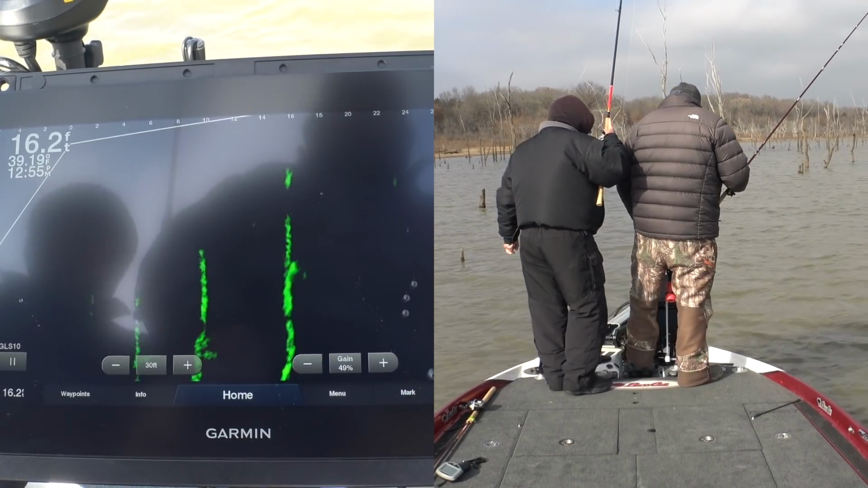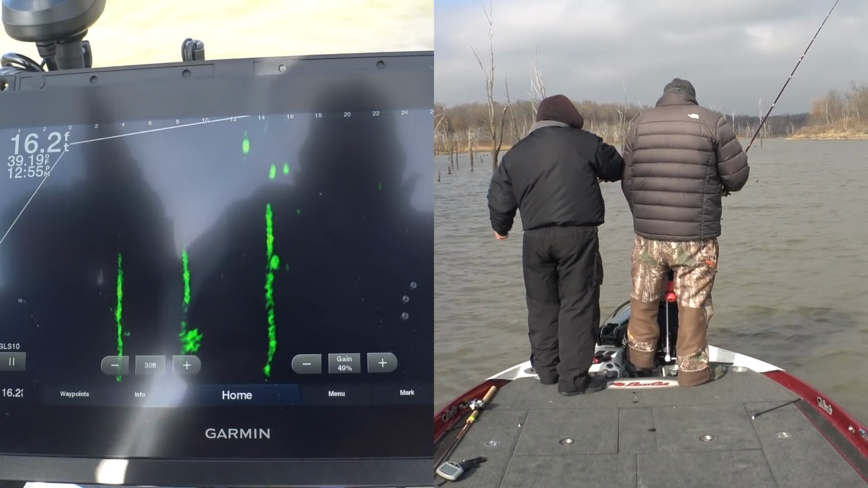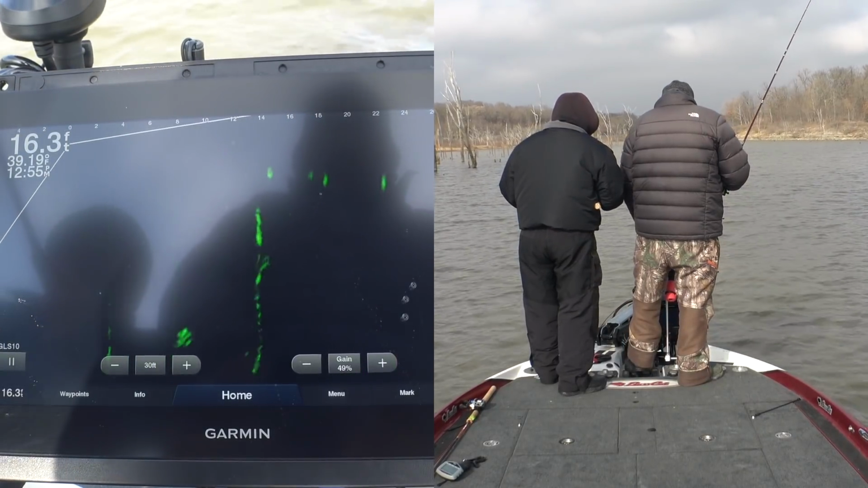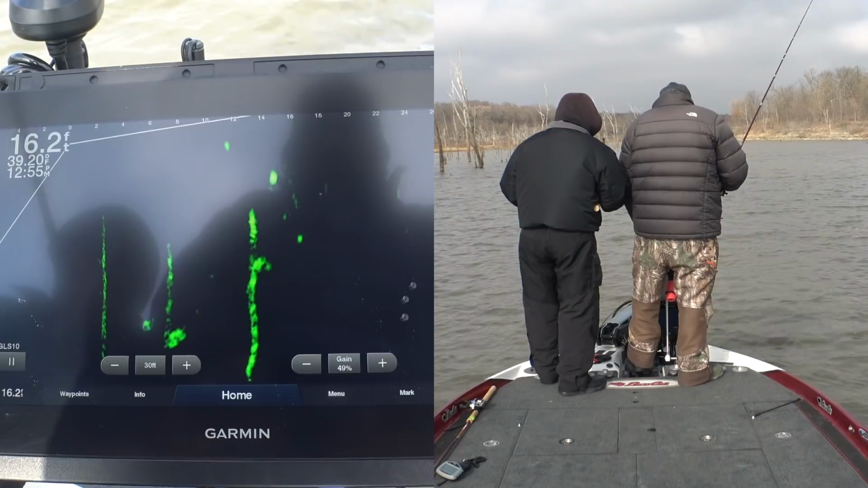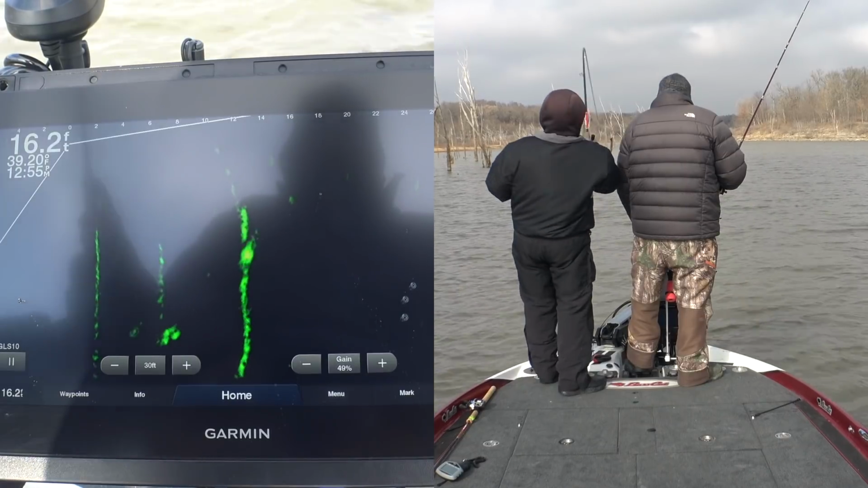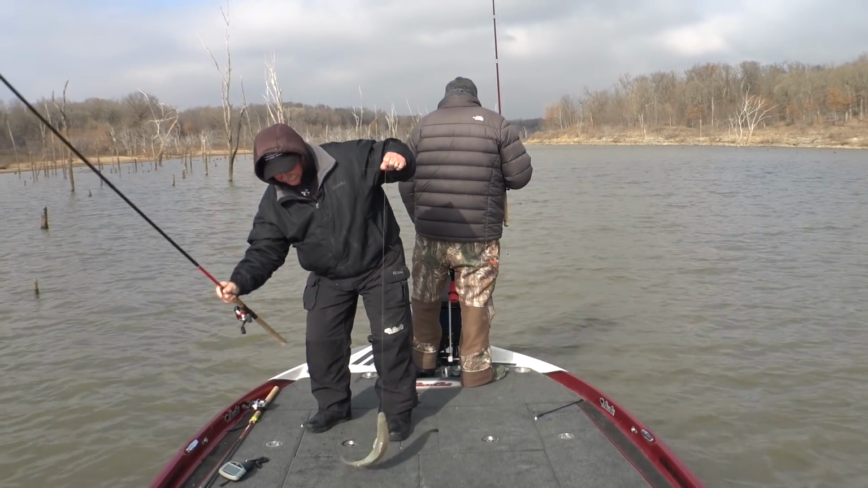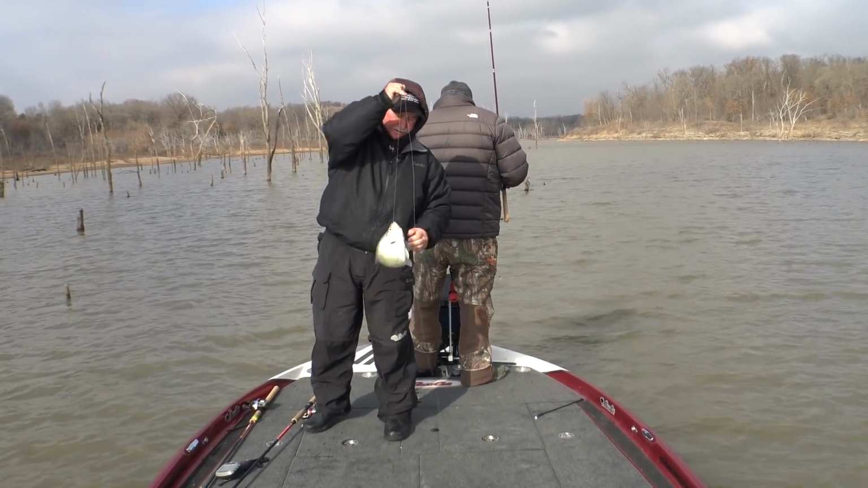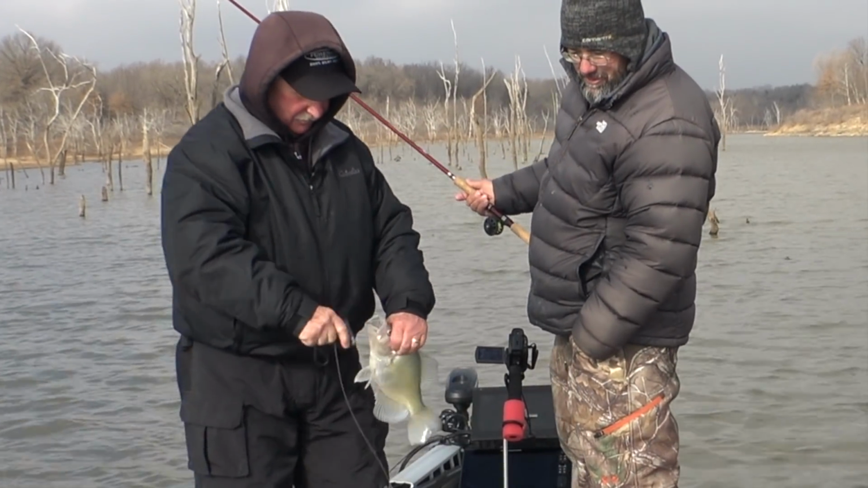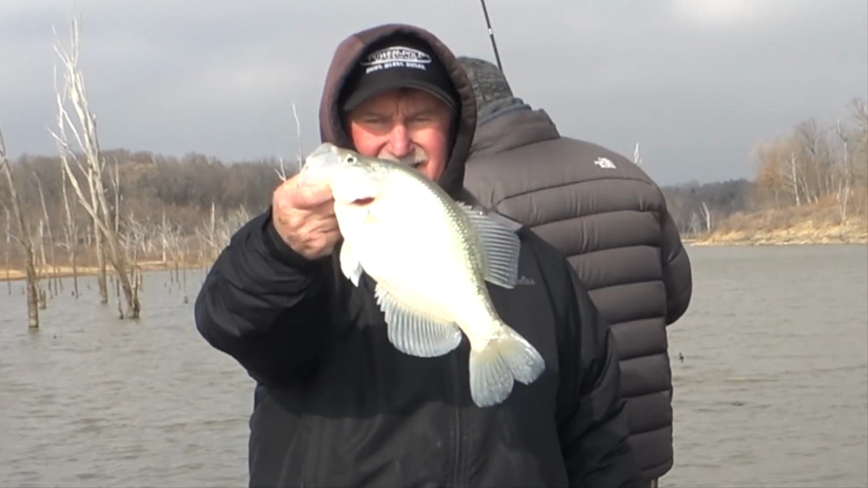Huh? Here's an easier one. It might be bigger too. Up higher? Yeah. Oh yeah, you're on. Here you come. Got him. He didn't mess up. Oh, good. Yeah, that's a pretty nice fish. Pretty decent fish there. Oh, wow, look how wide and thick. I mean, those are just beauties. That's a beautiful fish. Look at that. Nice.